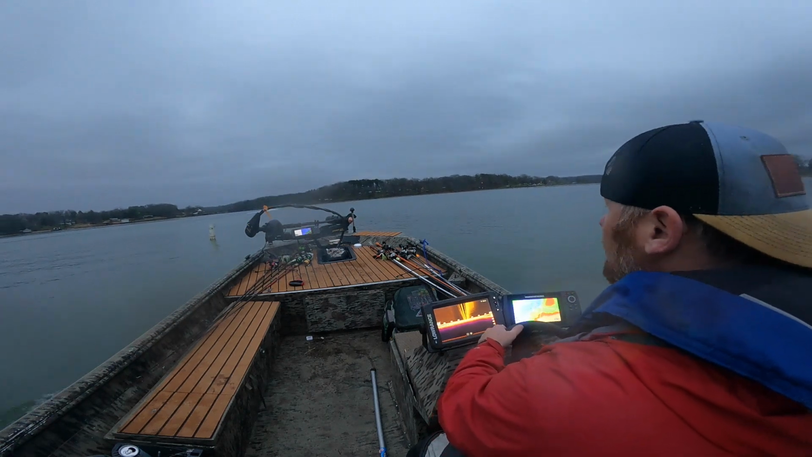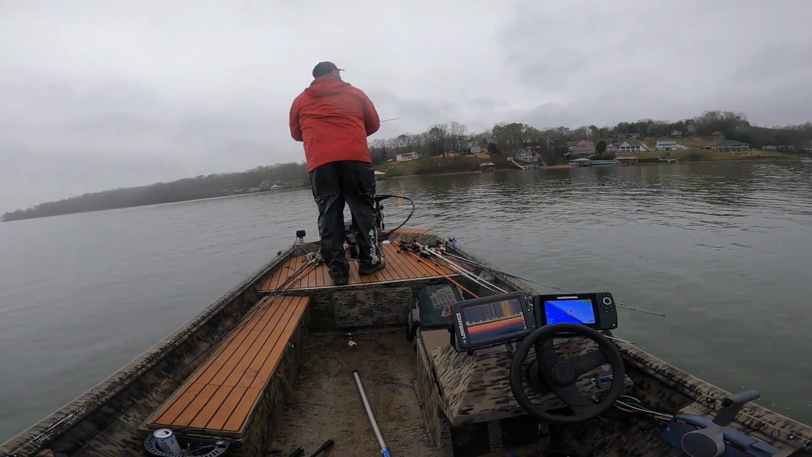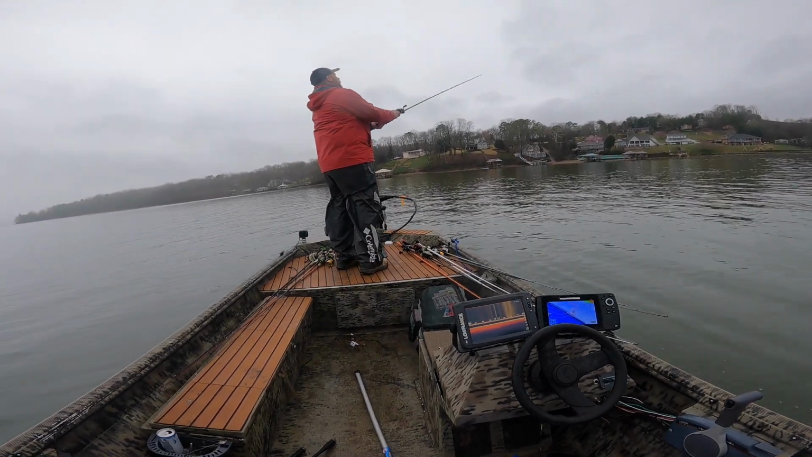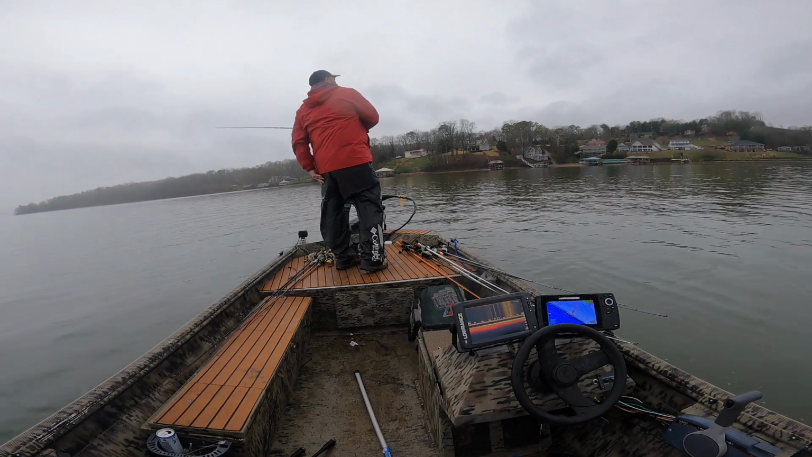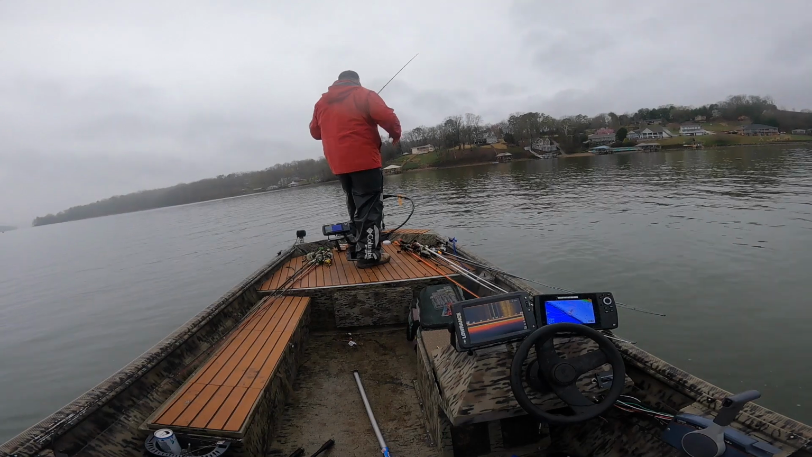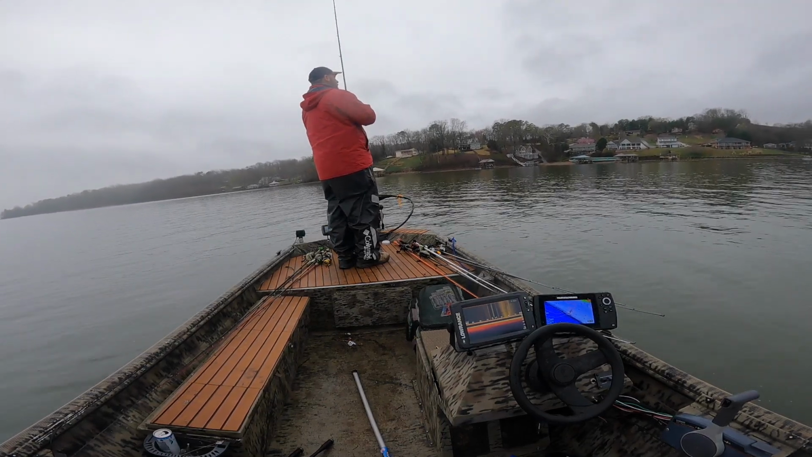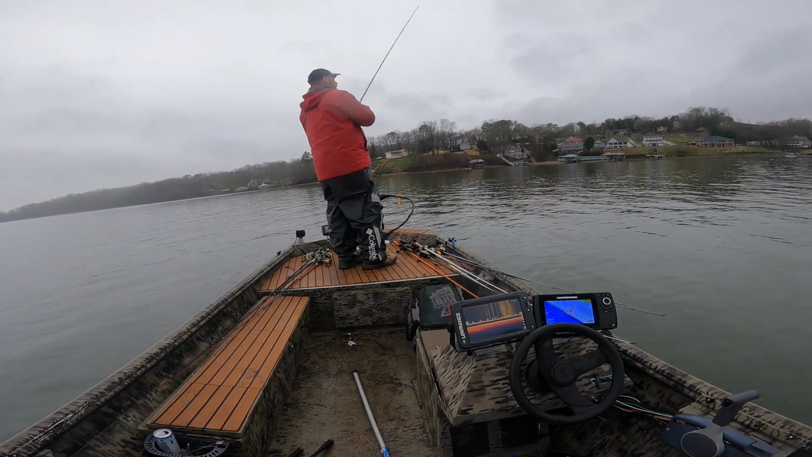There's your first boat to fish inside here. Yeah. That's how it was. I found them in that one spot, and I'd catch a 2-pounder, 2-pounder, 2-pounder, and then I'd catch like a 10-incher and then a 3-pounder.